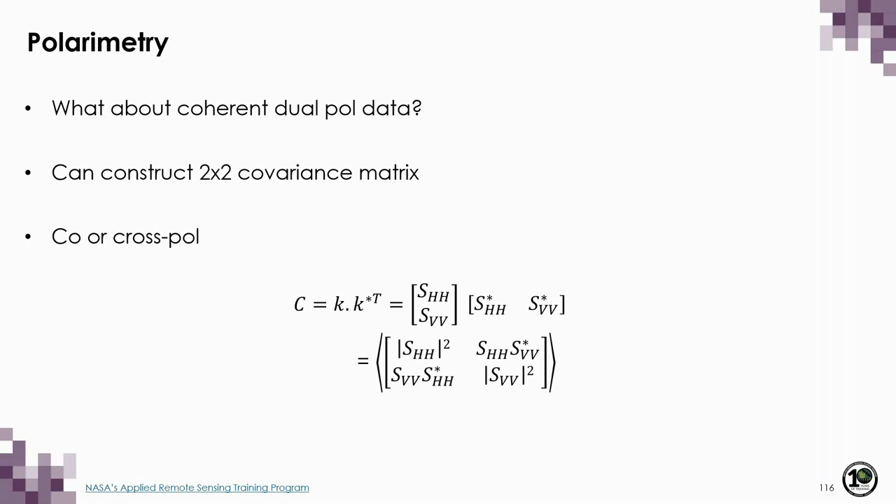But what we can do is construct a 2x2 covariance matrix, and you can do this with either co or cross-pol data. Now, let's say that you have co-pol data. We would simply follow the same process as before. We would take our target vector in the linear basis, and in this case, we have just two elements, and we multiply it by its conjugate transpose. And remember that these are complex numbers.